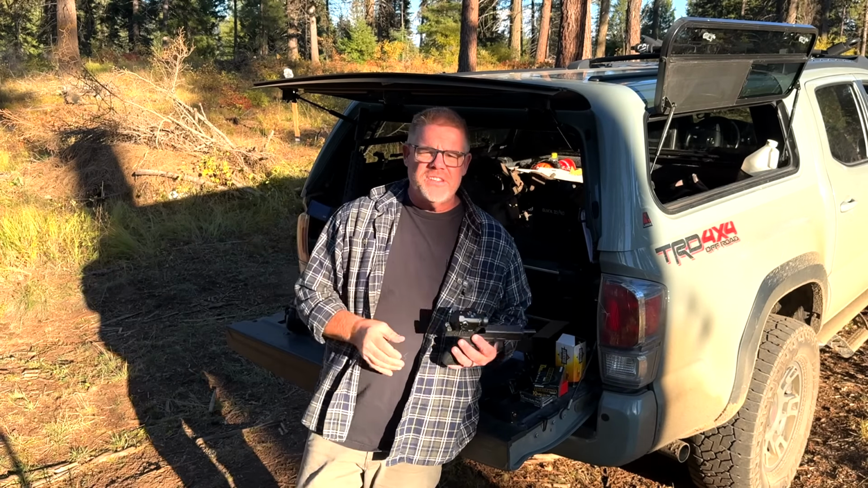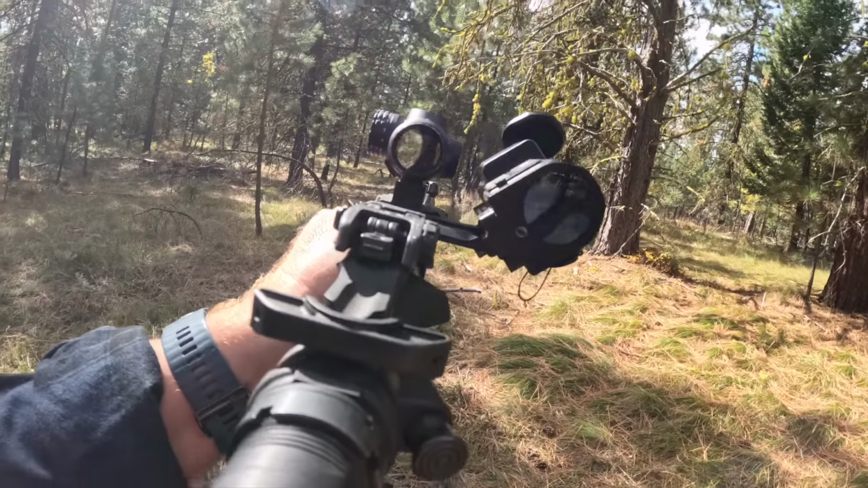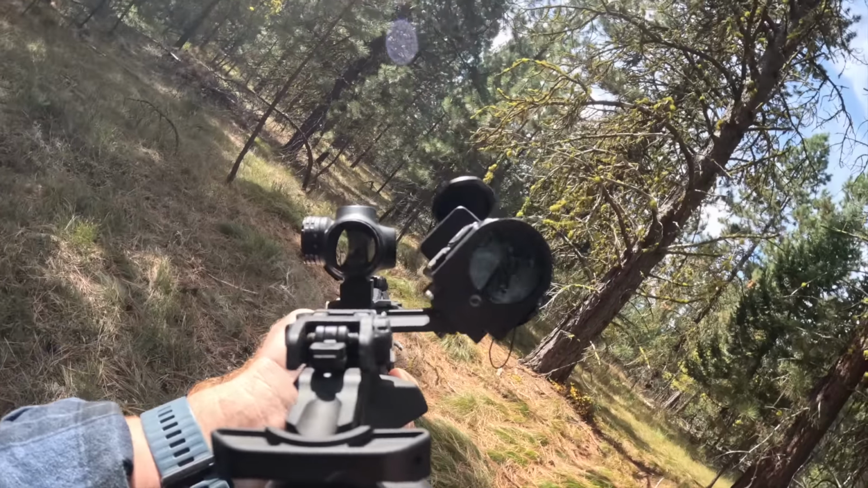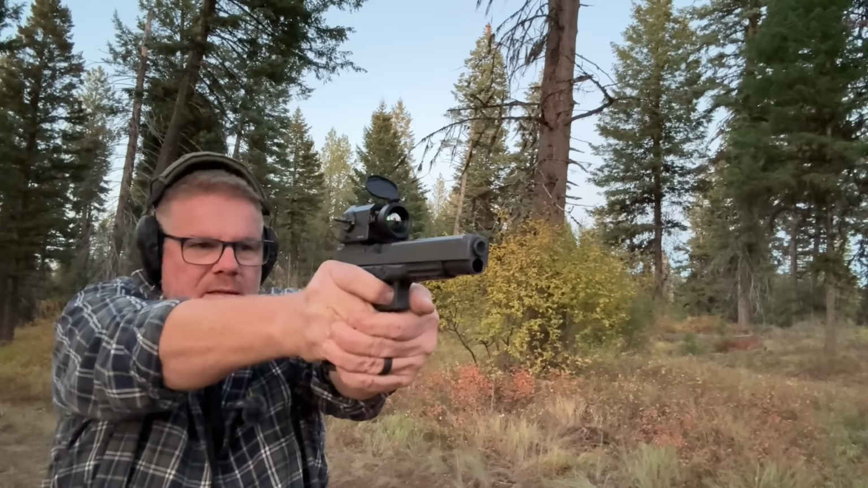I'm OG. I'm out here on the side of Danger Mountain. And is this not some of the most beautiful place that a person could ever dream of to go shooting? The fall woods of central western Idaho. Unbelievable. Hey, I've got something that's a little more shocking.